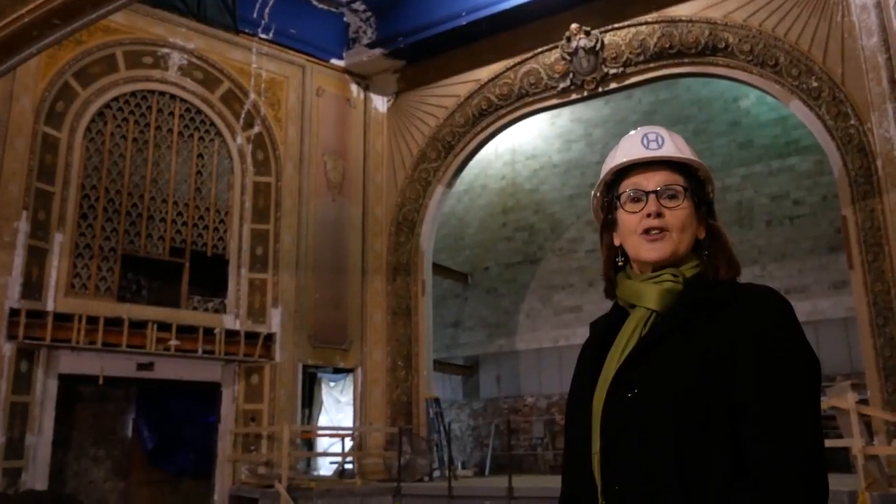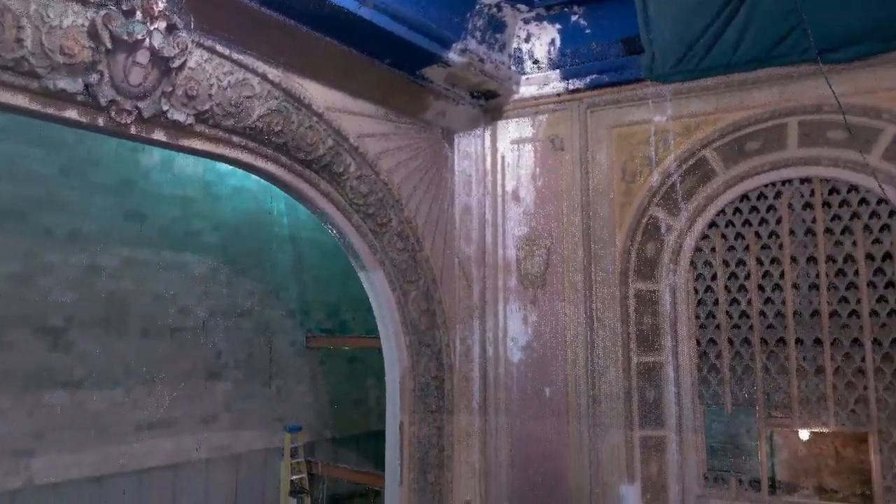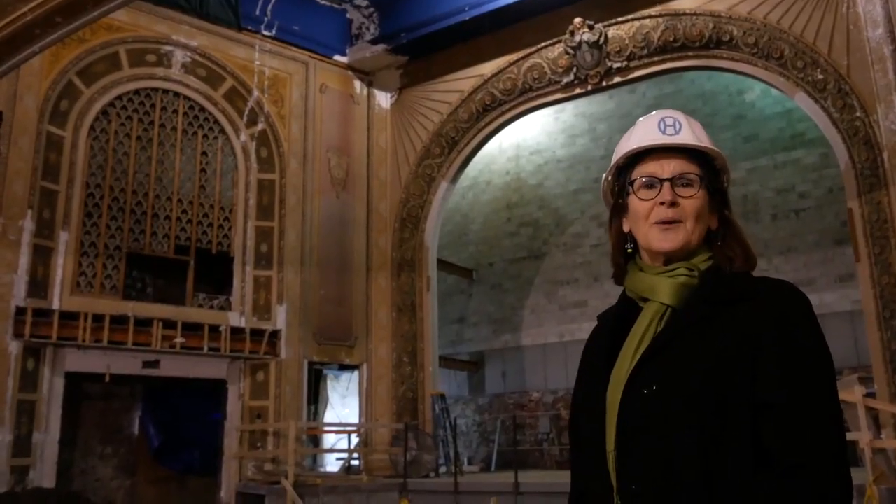What we have behind us here is the proscenium arch from the 1929 restoration of the Opera House. And flanking the arch on either side are the organ bays where the organ pipes from the mighty Wurlitzer organ were located.